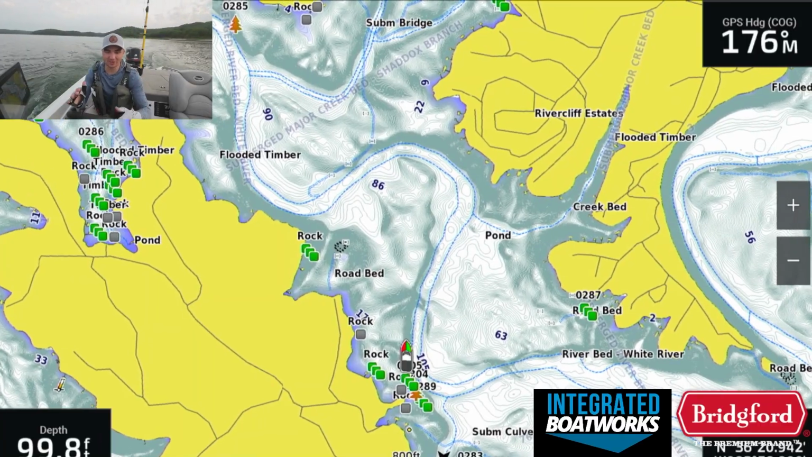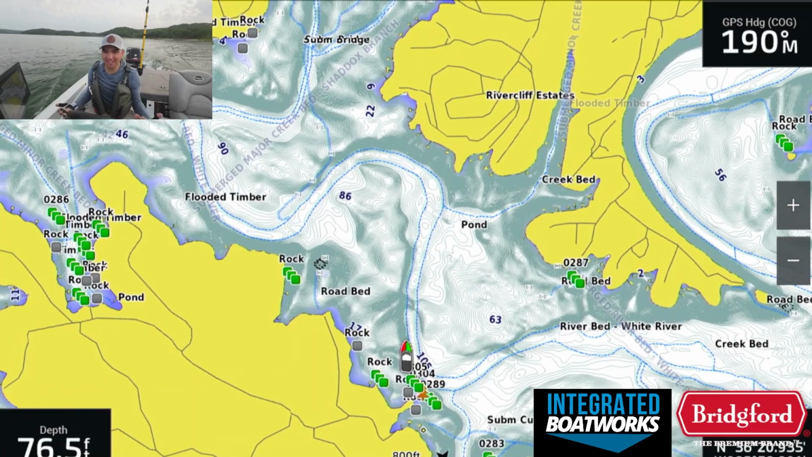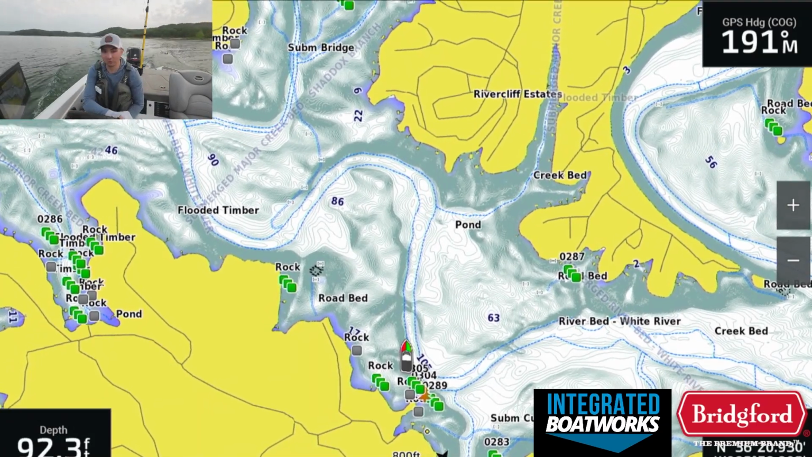This has happened so often where I literally go around and I'm around the fish all day and they're just not biting, and then all of a sudden it's like they just start firing on the same baits, the same stuff. Very, very weird.